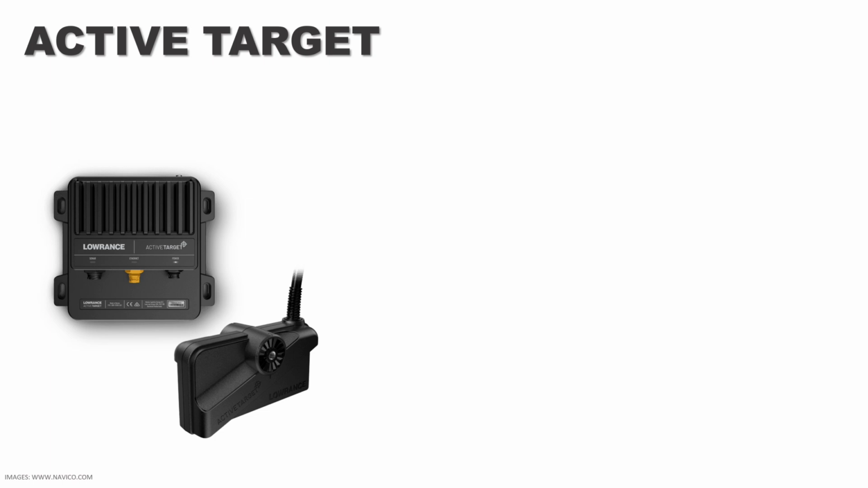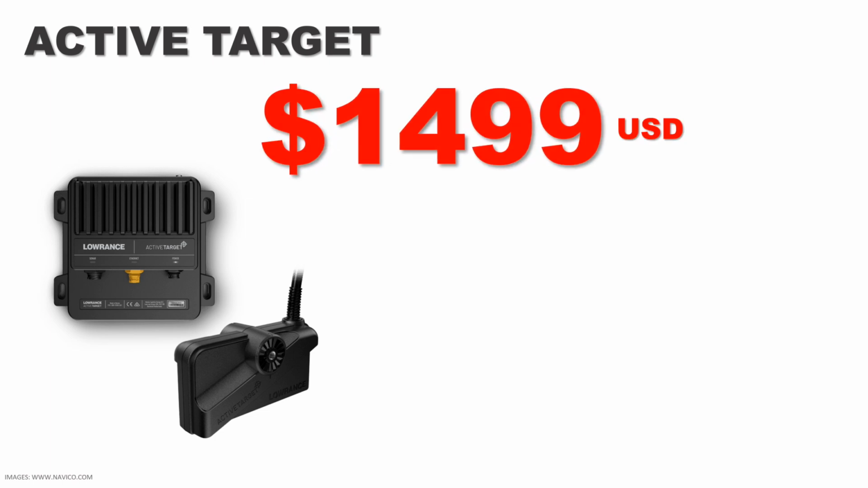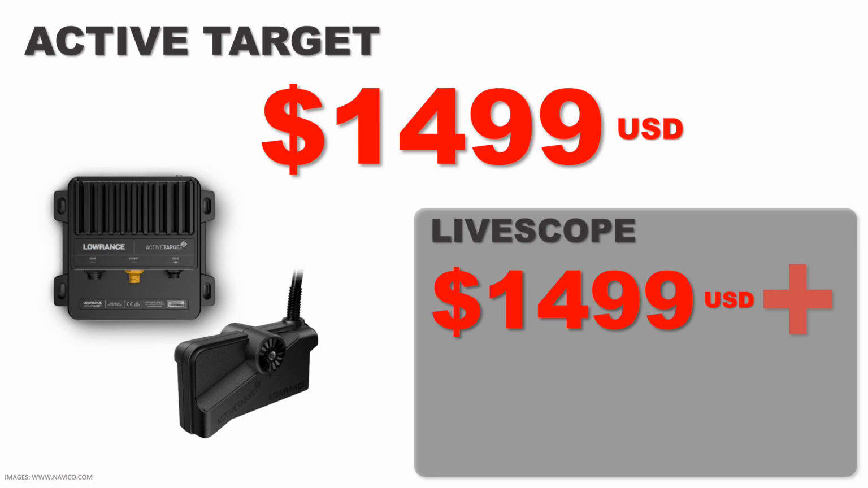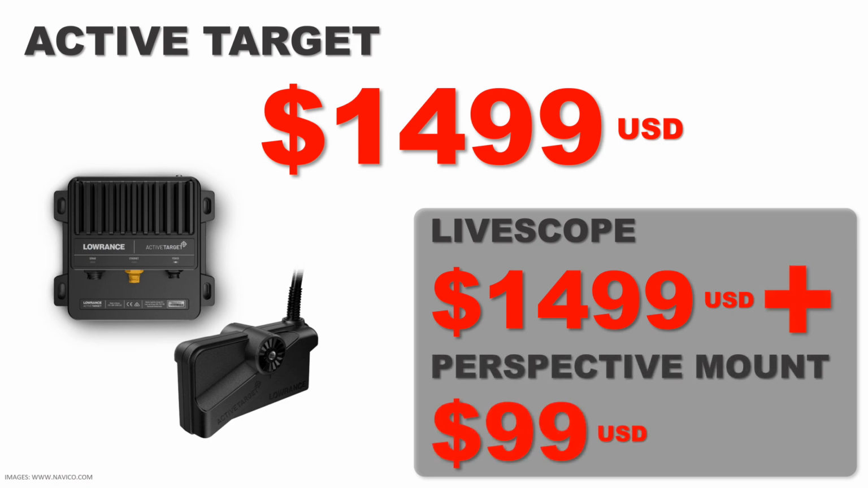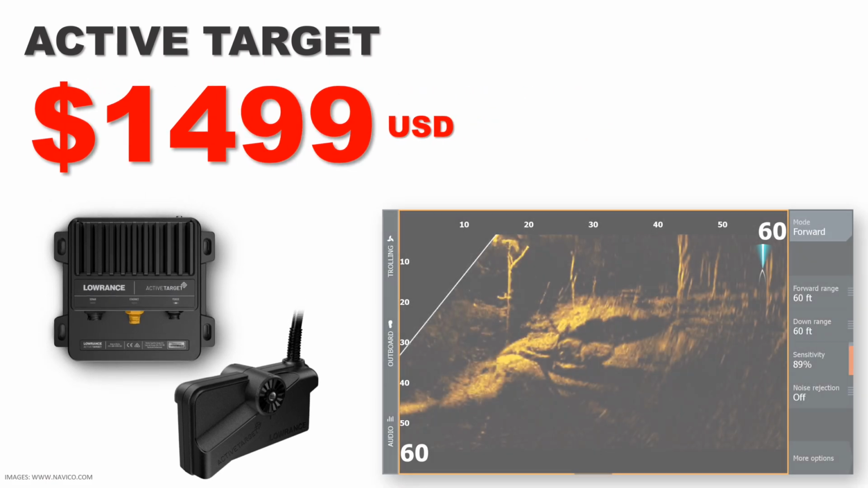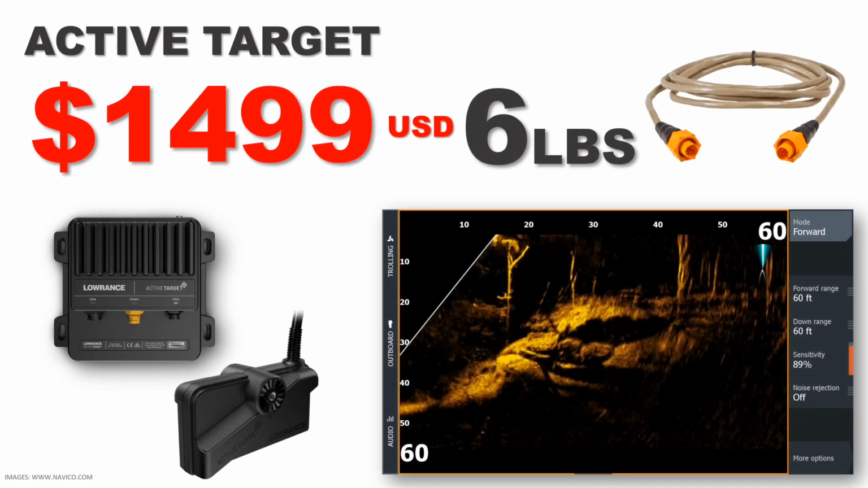The ActiveTarget kit retails for $14.99 US, which is the same as the Garmin Panoptix LiveScope system, but you don't have to spend the extra $100 to get their perspective mode mount. The perspective mode is equivalent to the Lowrance Scout mode. The weight of the complete system is about 6 pounds, so it's about the same as the Garmin, and you also get a 15-foot Ethernet cable to connect it up to the display you're using it with.